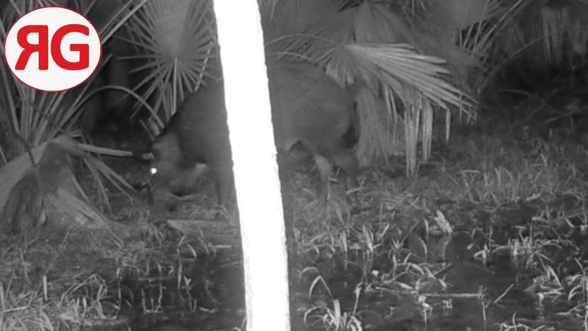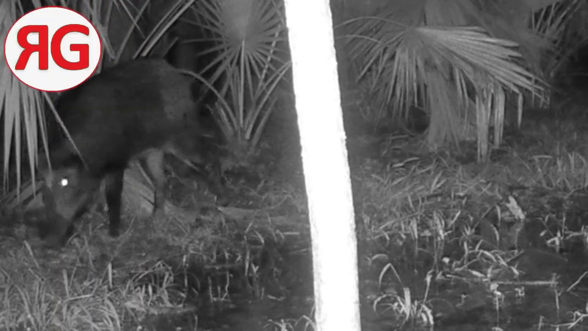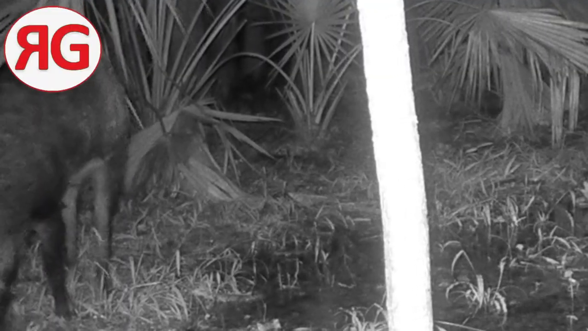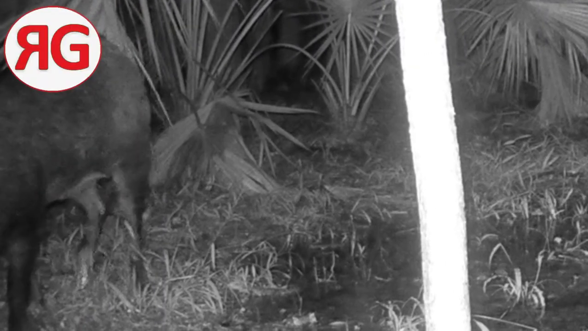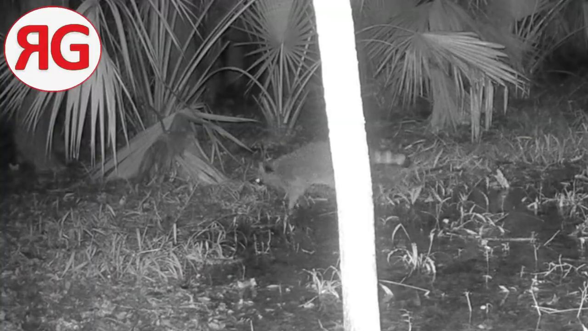And here's, well, this is not a deer. You guys may know this as a pig. Look at how long the snout is. I think the snouts are a little longer than the domestic pigs. I don't know. But he's way over on the end, I couldn't get him. A raccoon wandering through.